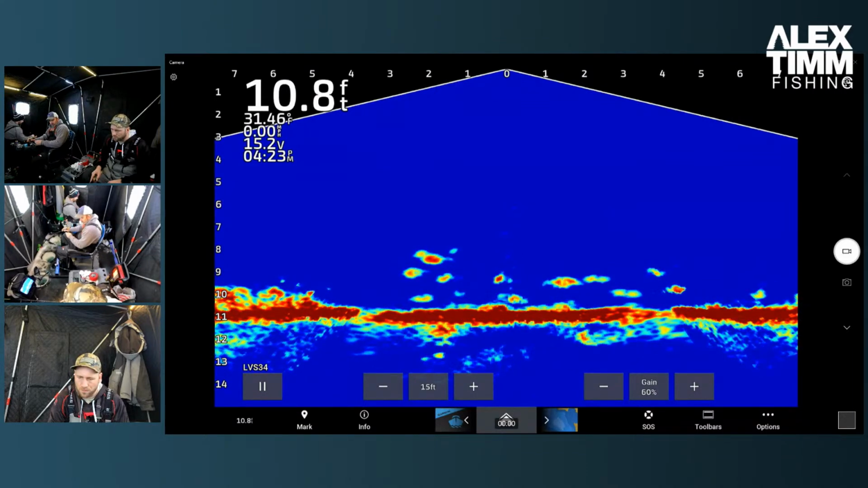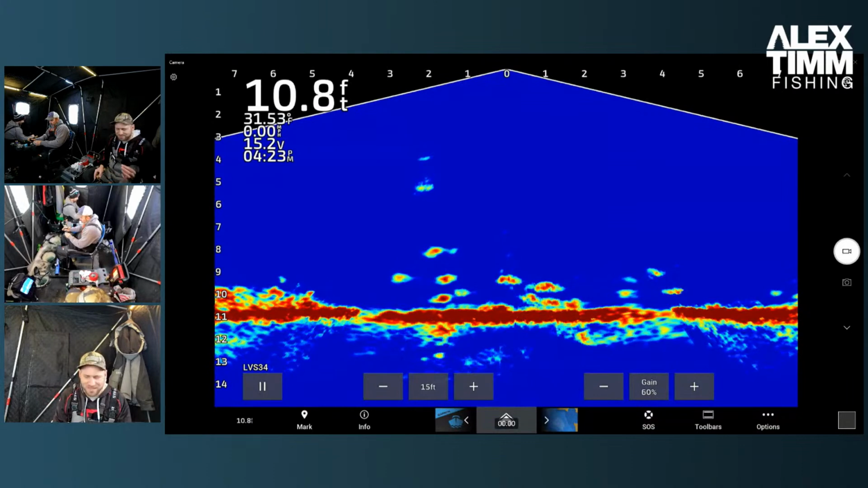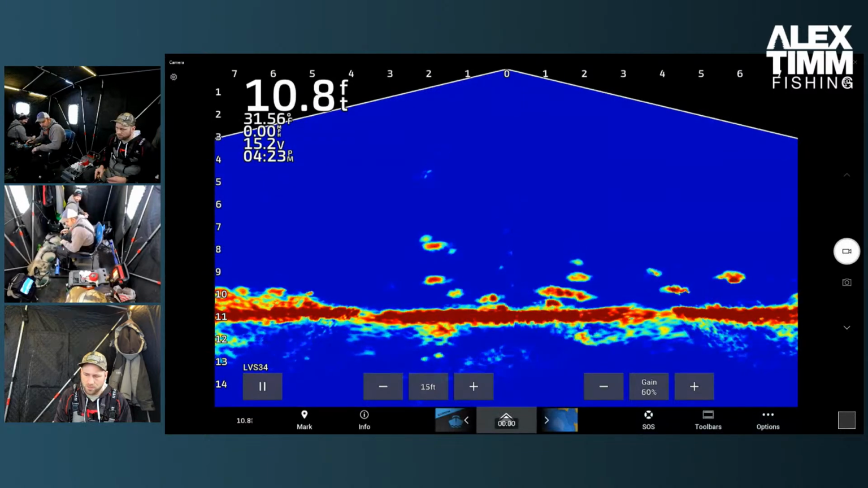See if he'll bite. Oh! He tapped it, but I think he didn't get the hook. I think he got the head of the. There we go.